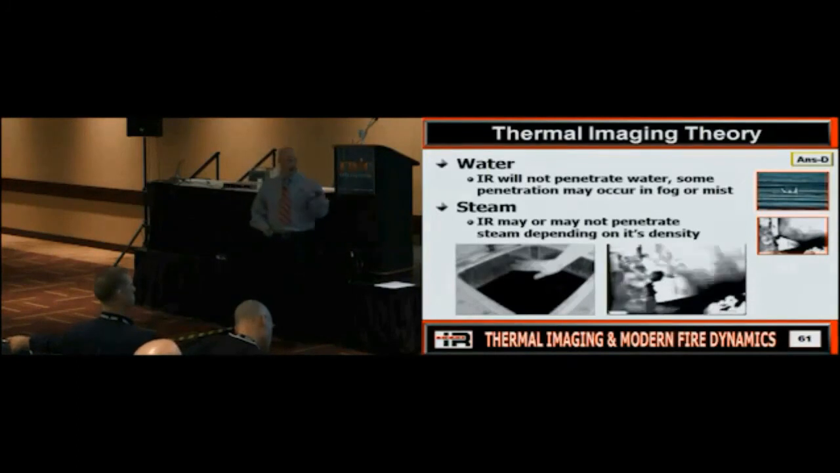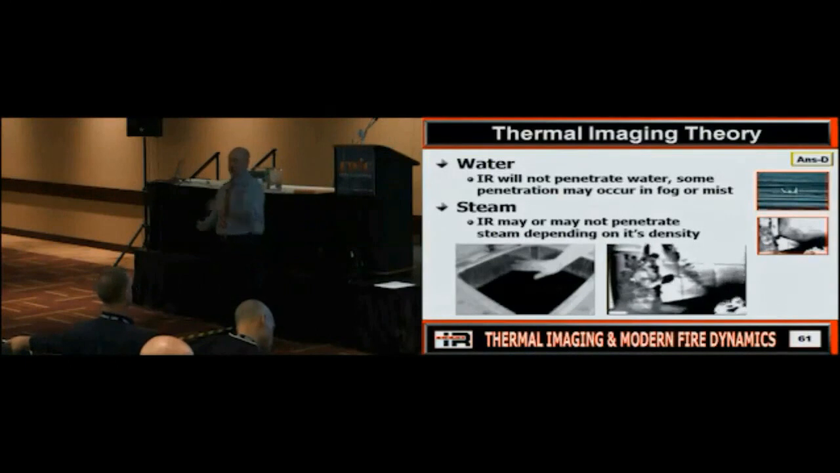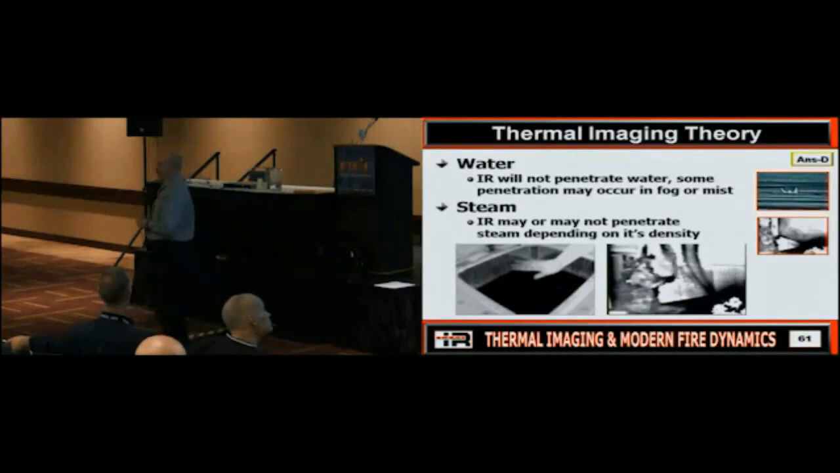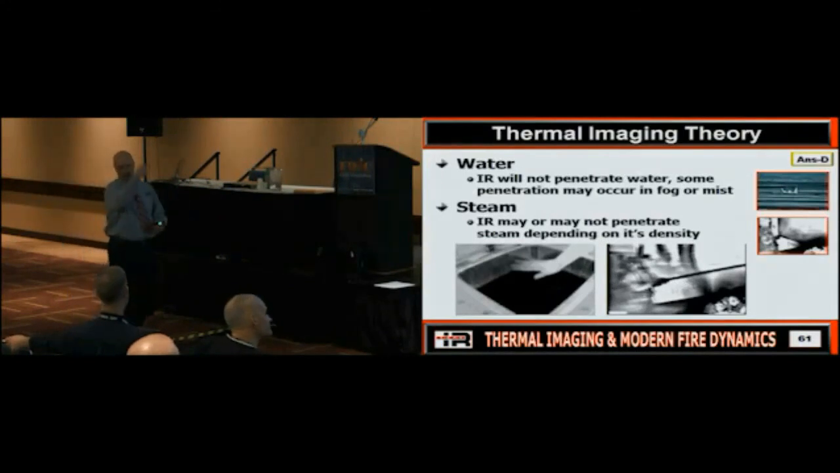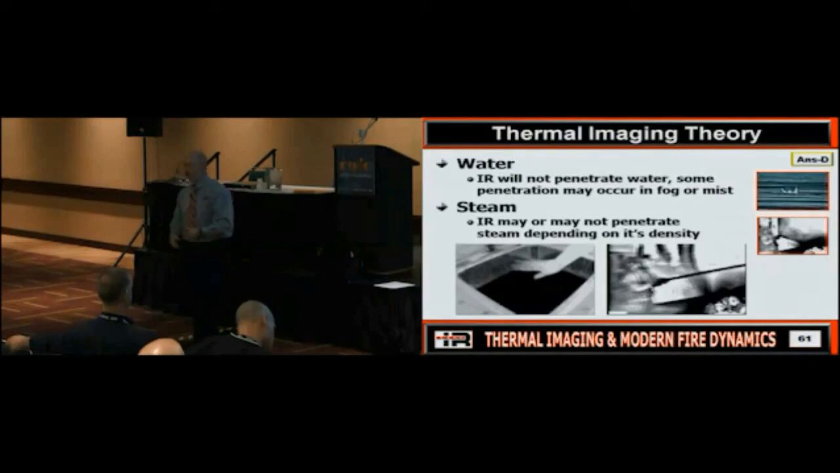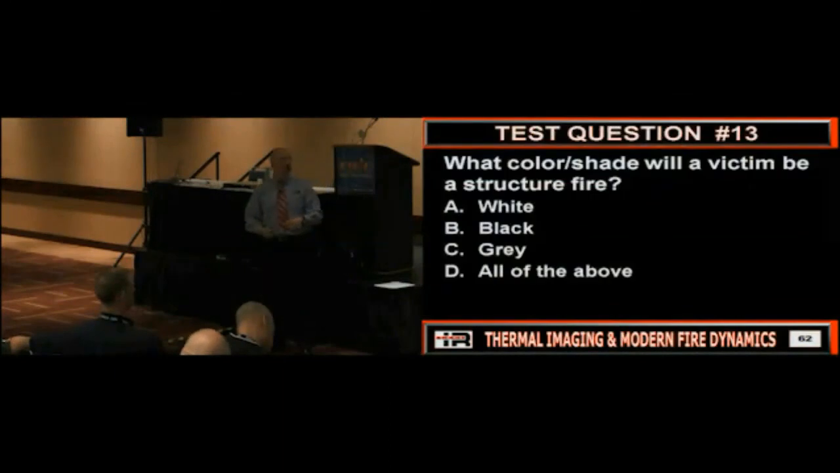All right, and steam, obviously we can see through, or the camera can, but what's the feature that's missing off a thermal imaging camera? We've always said windshield wiper, because what happens to it in your face piece? Condensation, right? You're always having to wipe, you know. What can you see on the camera? Nothing. Wipe your face piece. Oh, yeah, okay, I'm good now, right? So something to think about.